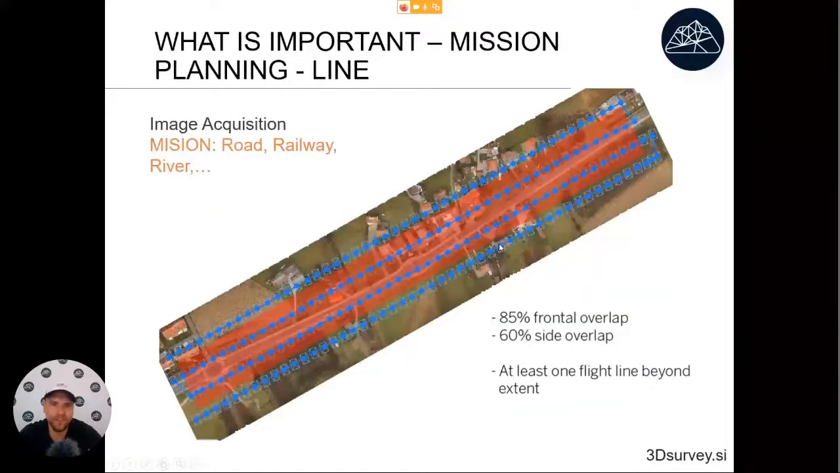For longitudinal objects like roads, railways, something like that, it will be similar. Here it's important to always use a minimum of 3 lines. Sometimes people fly and they just make one line like that. In that case, you don't have any side lap, you only have overlap, and that's no good. So you always need a minimum of 3 lines. If you use 4, start on this point, fly like that, the drone will come back to you. So it will not take much longer than 3 lines.